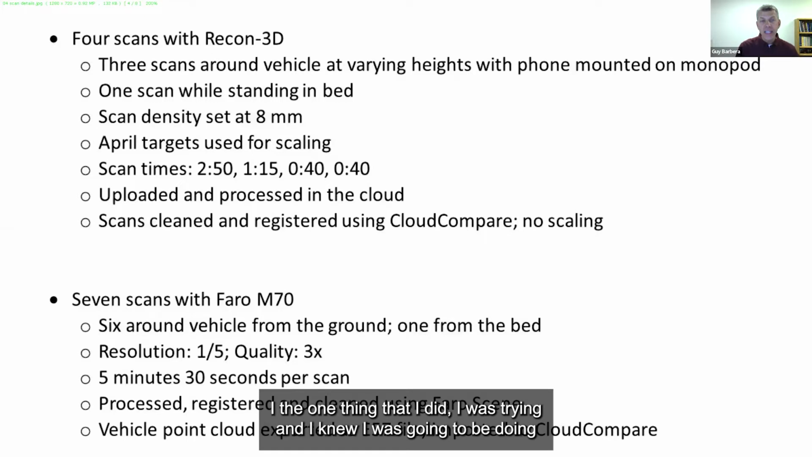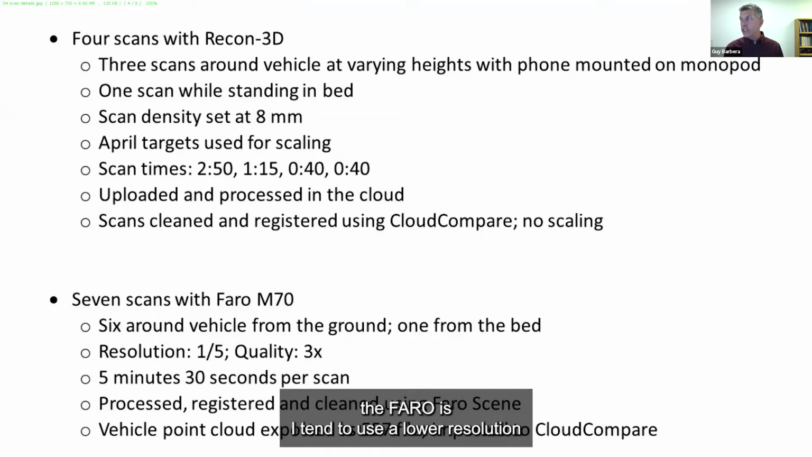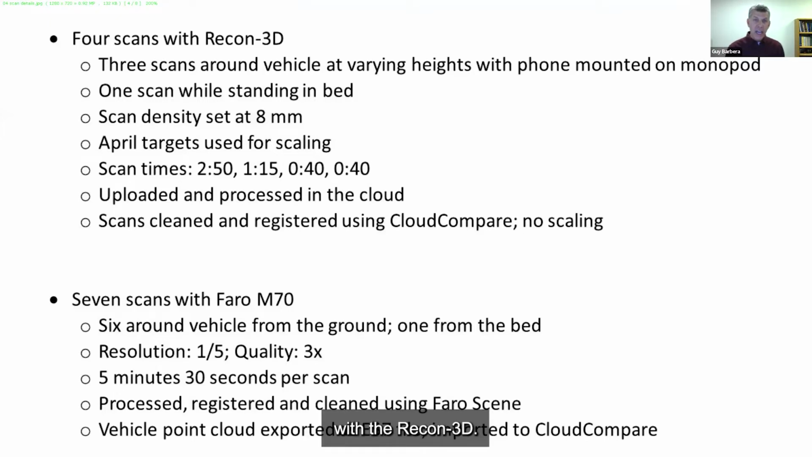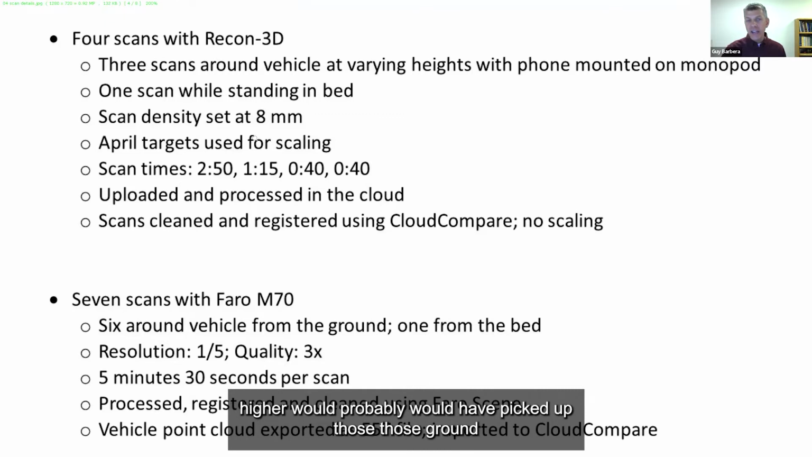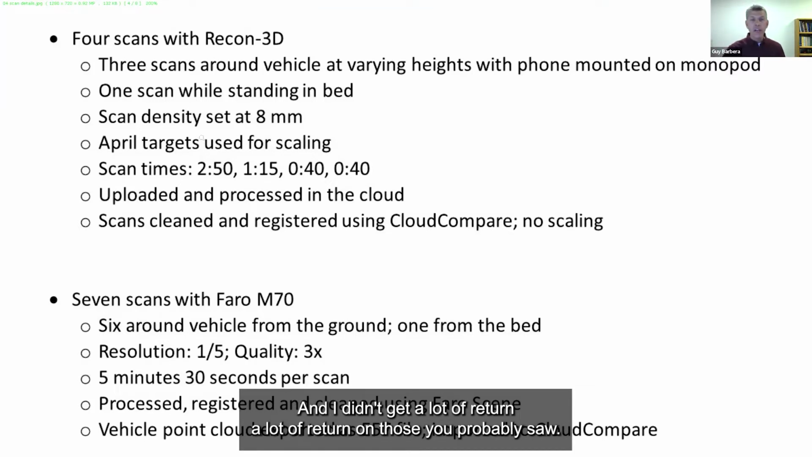The one thing that I did, I knew I was going to be doing multiple scans. And I try to do it the way I do the Faro, where I tend to use a lower resolution and try to do more scans with my Faro. And I try to do the same thing with the Recon-3D. I used an 8 millimeter point density. In hindsight, maybe I should have used a little bit higher, probably would have picked up those ground control targets a little bit better because they're kind of glossy surface. And I didn't get a lot of return on those.